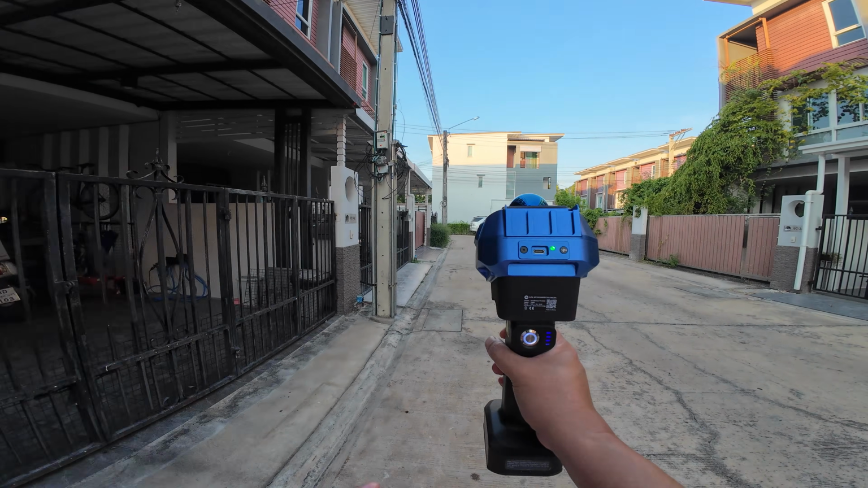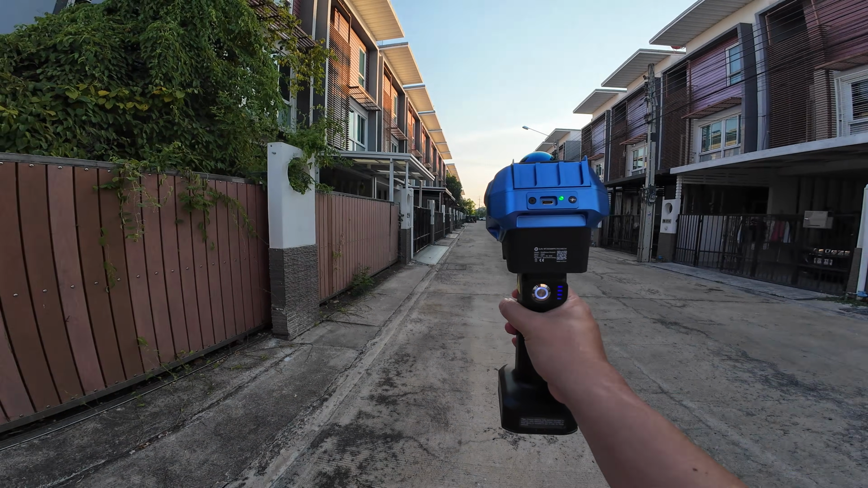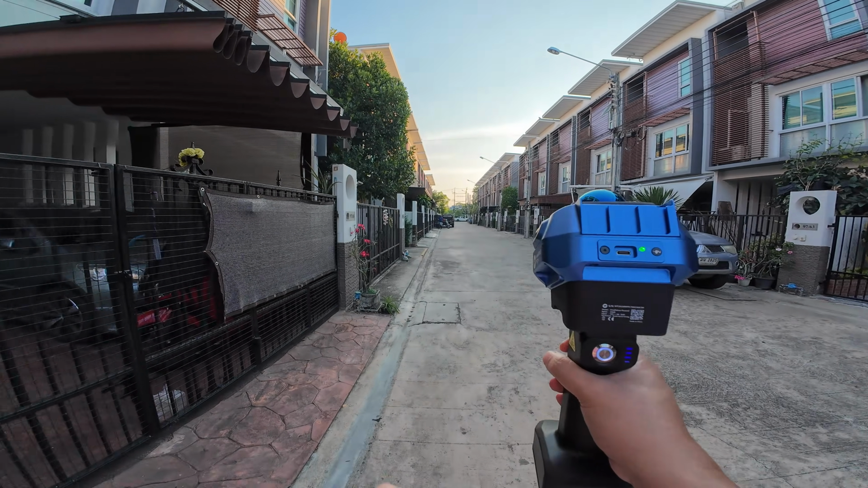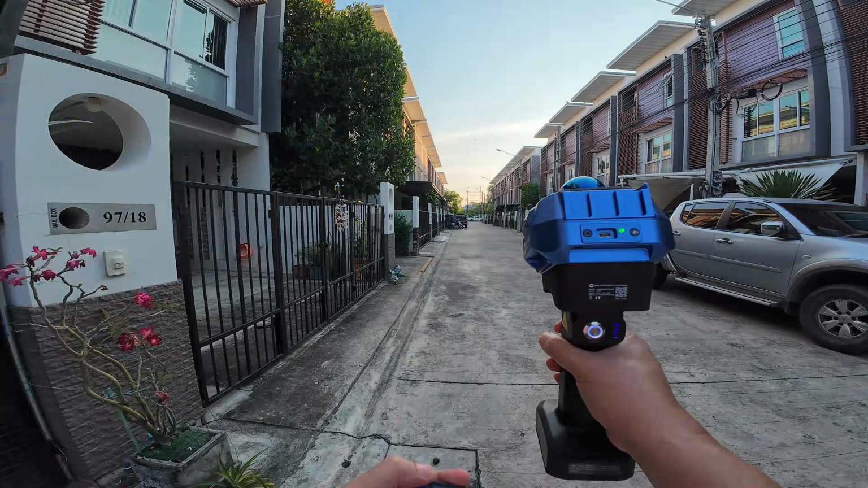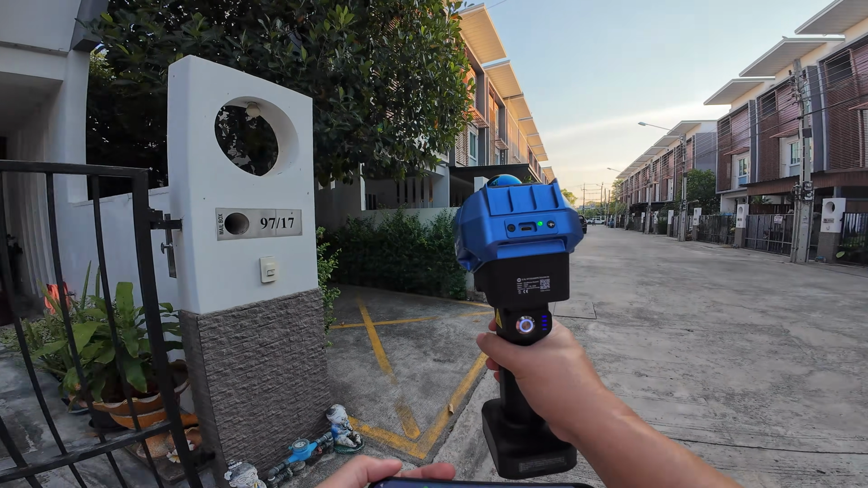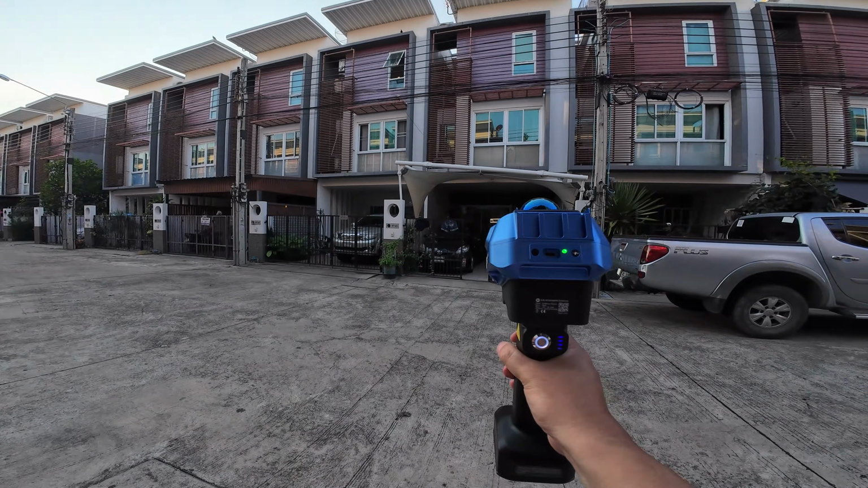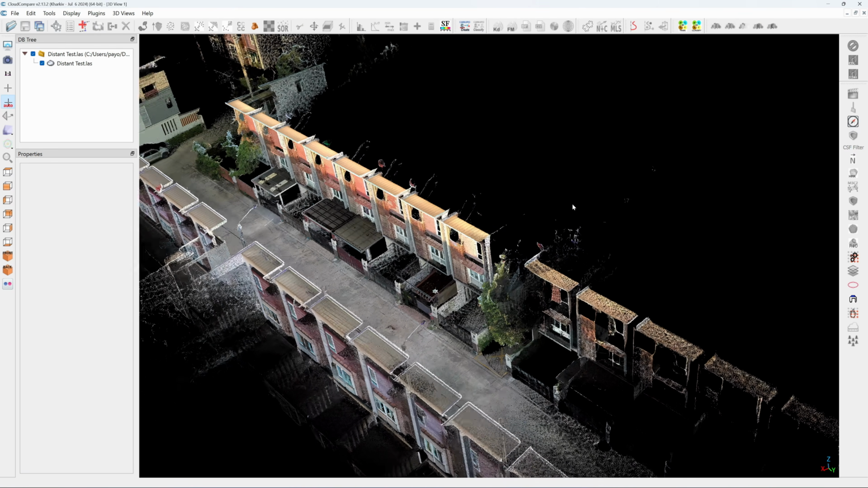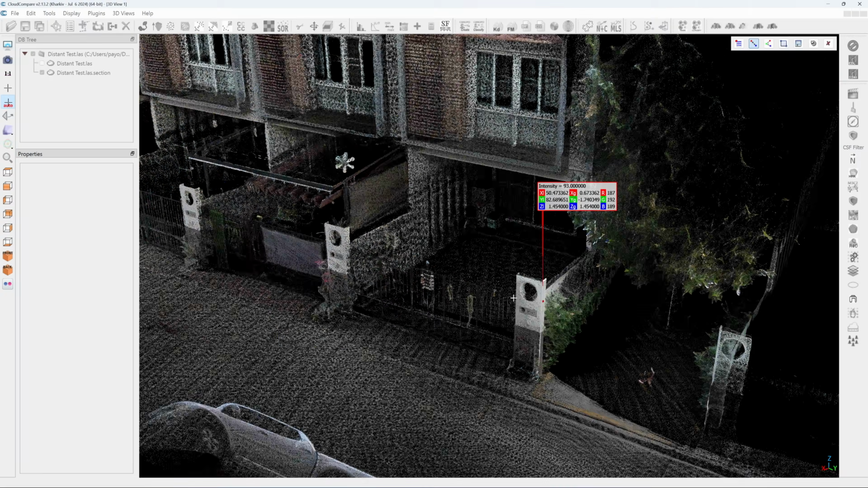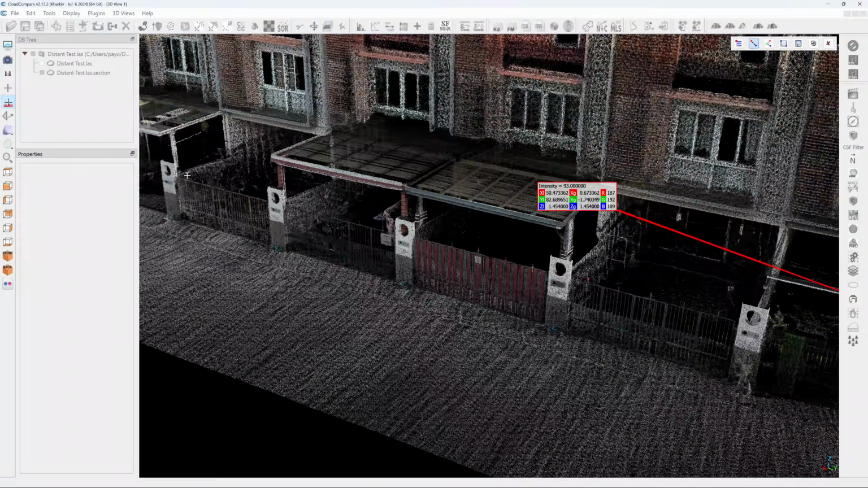Next, I run an accuracy test by measuring a known distance of 30 meters. These house blocks are made from precast concrete, each with a fixed width of 5 meters. Even a deviation of a few millimeters would prevent the wall panels from fitting properly. I will measure the length across 6 blocks, which should read exactly 30 meters.